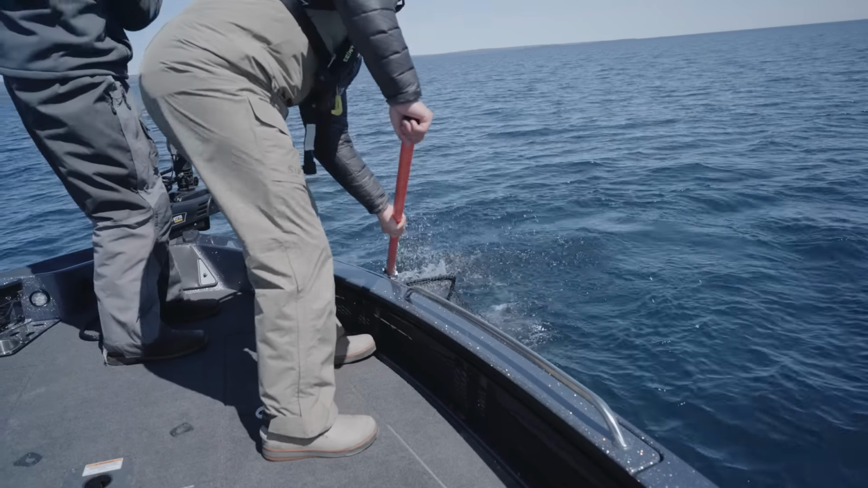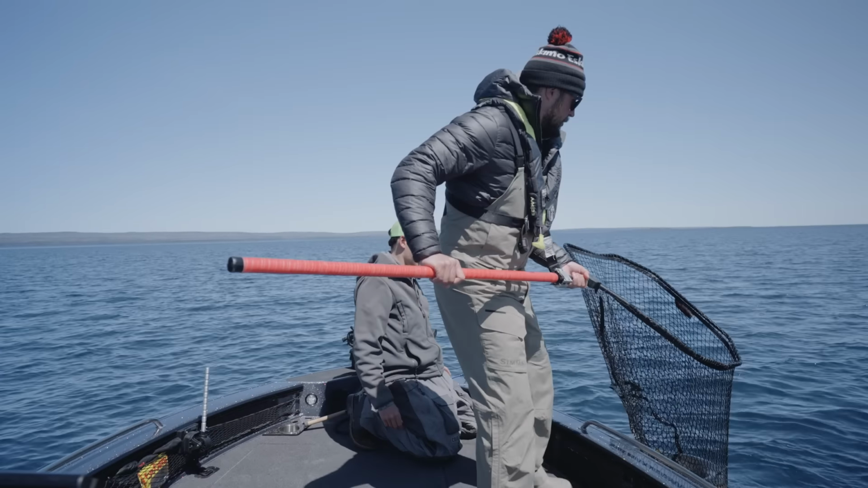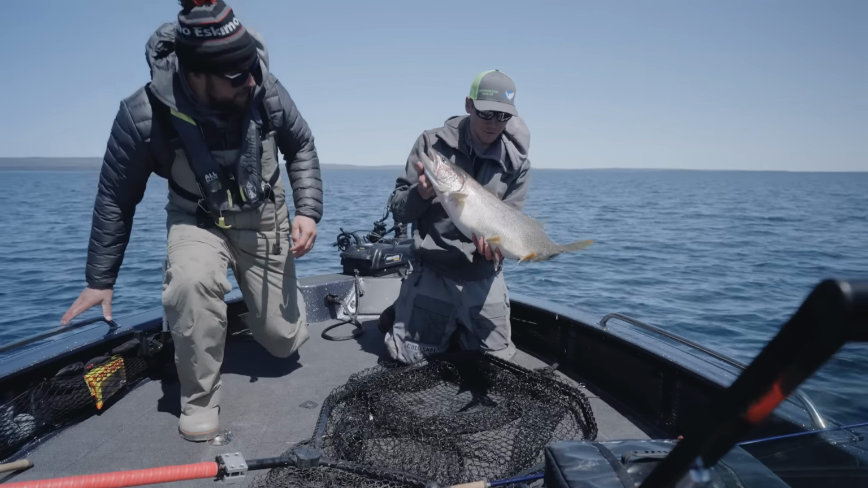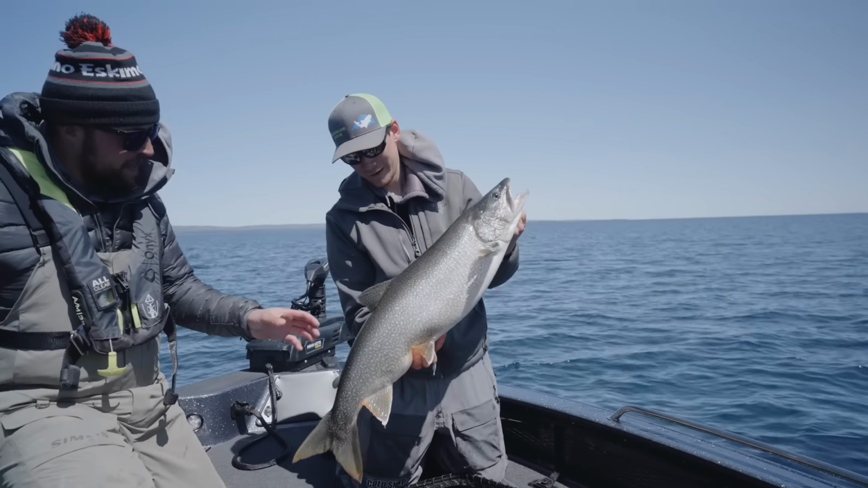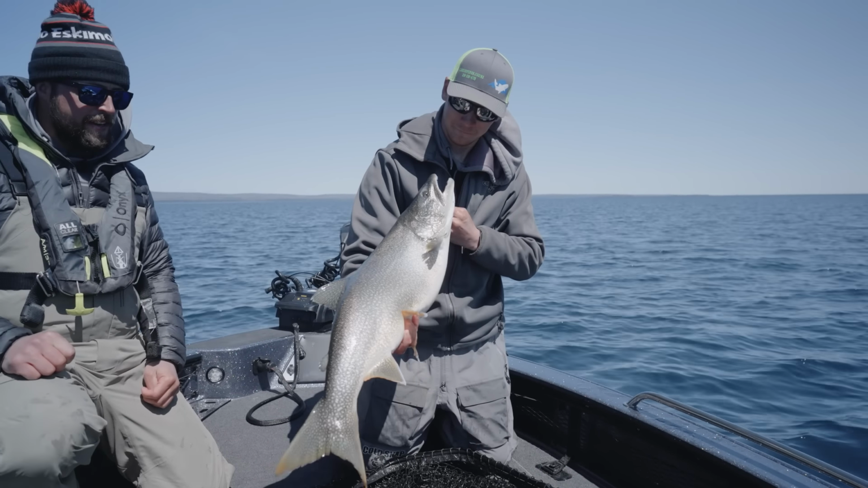Come here, buddy. There we go. That thing is still green. Oh, that's a big trout. Wow, what a trout. Solid fish, huh? Chunky, stocky. Nice pretty colors. Such fun on lightweight gear.